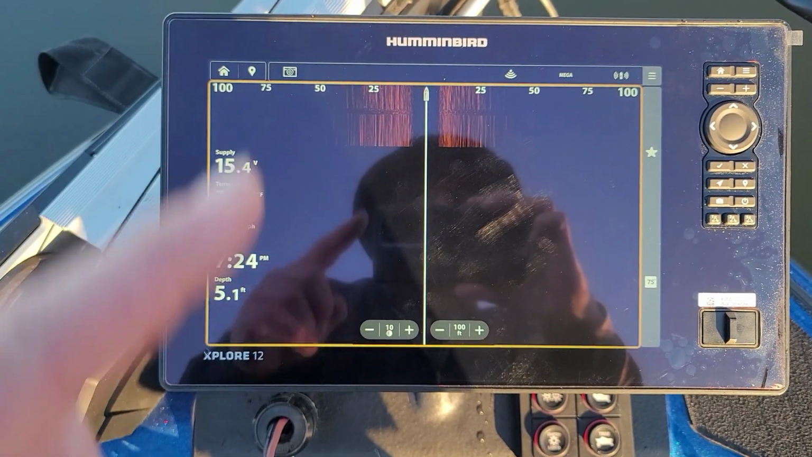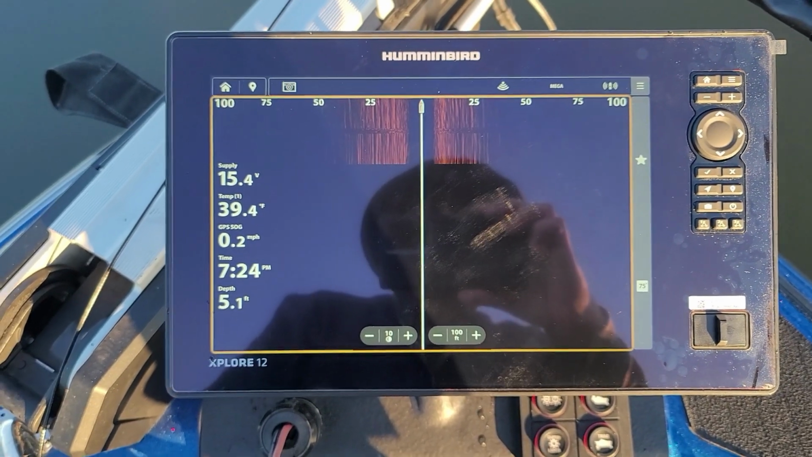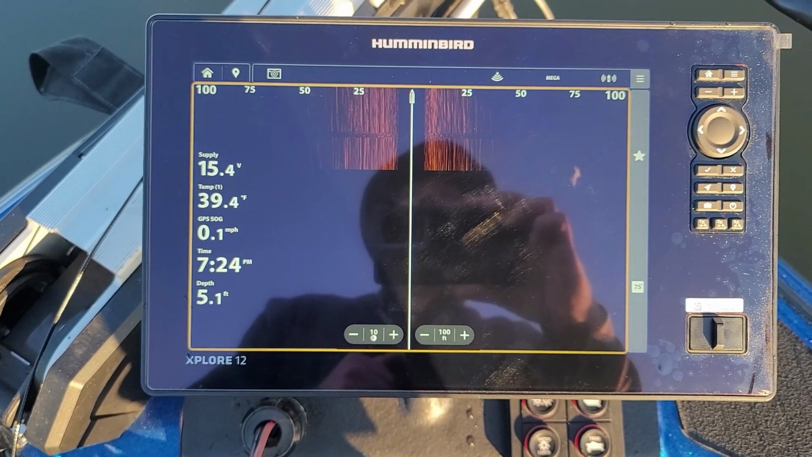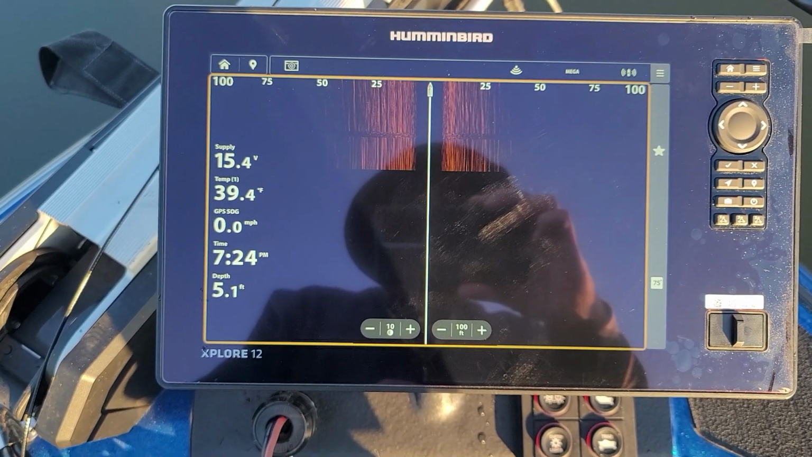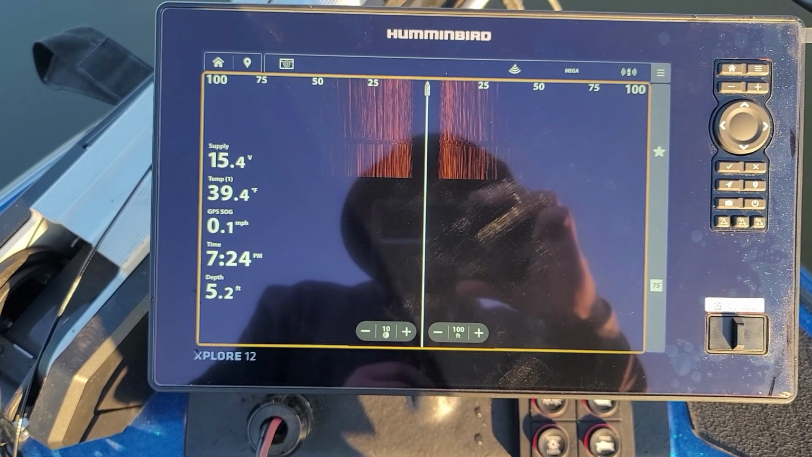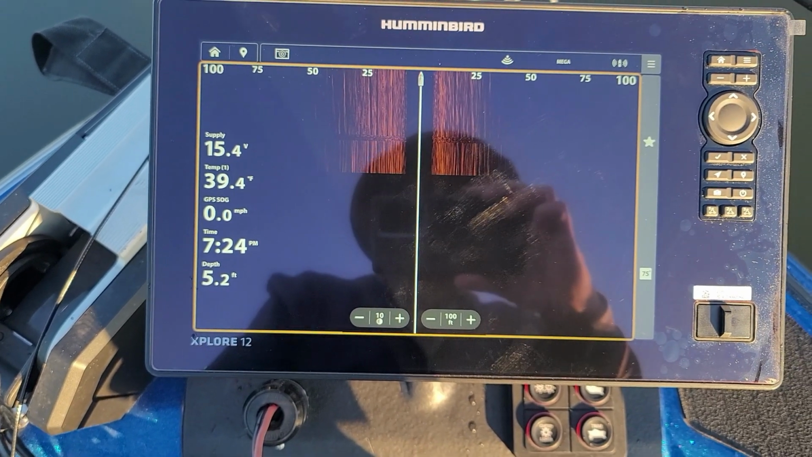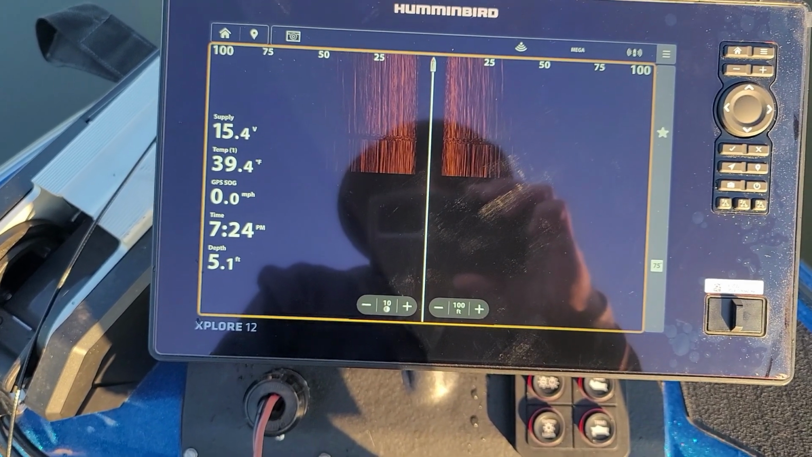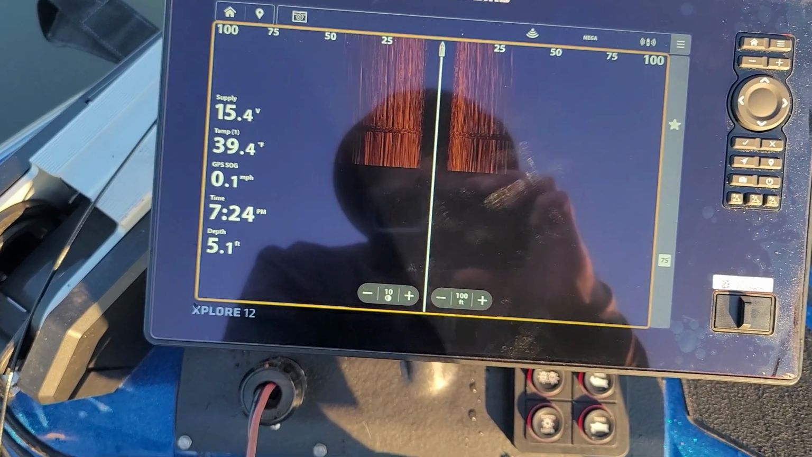But I mounted the transducer to the bottom of my trolling motor. I was able to use my old mount that was for my Helix 10. I had to modify it just a hair, but all the bolt holes lined up and everything, so I was able to put this back on the trolling motor. I like having mine on the bottom of the trolling motor.